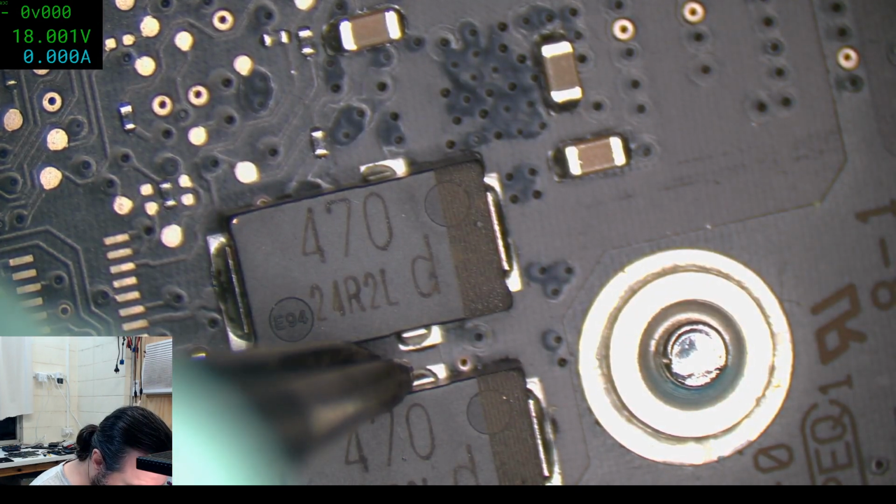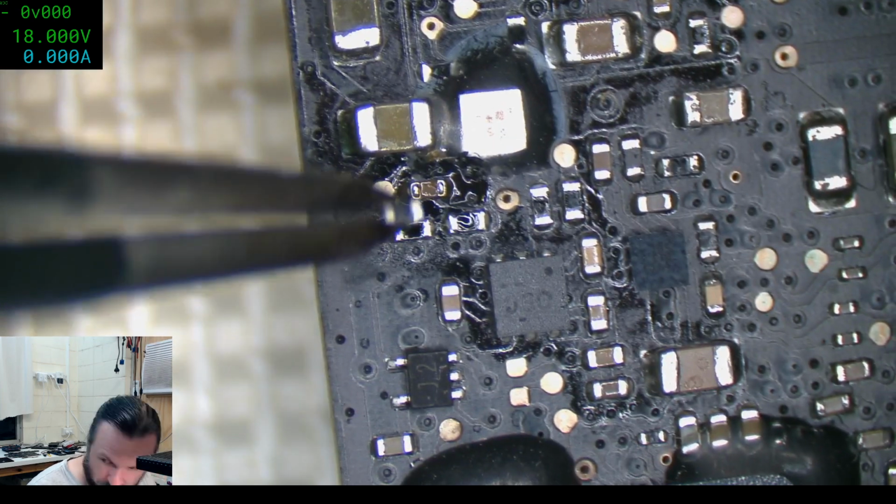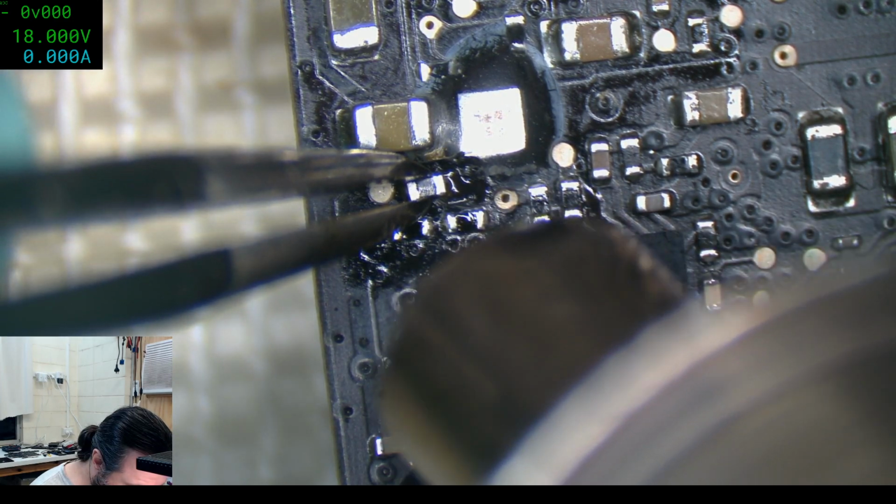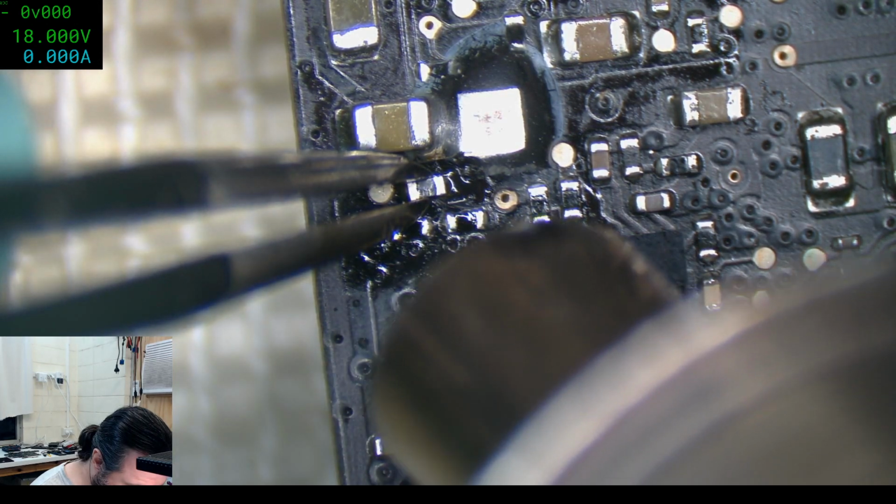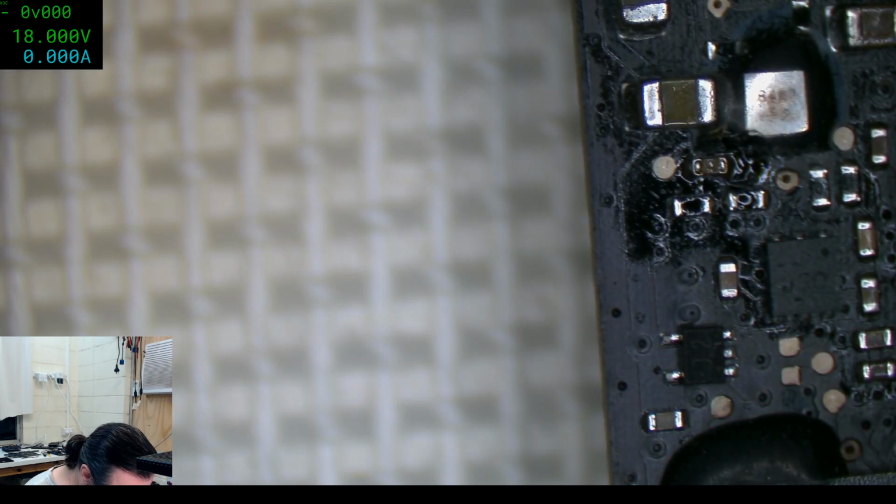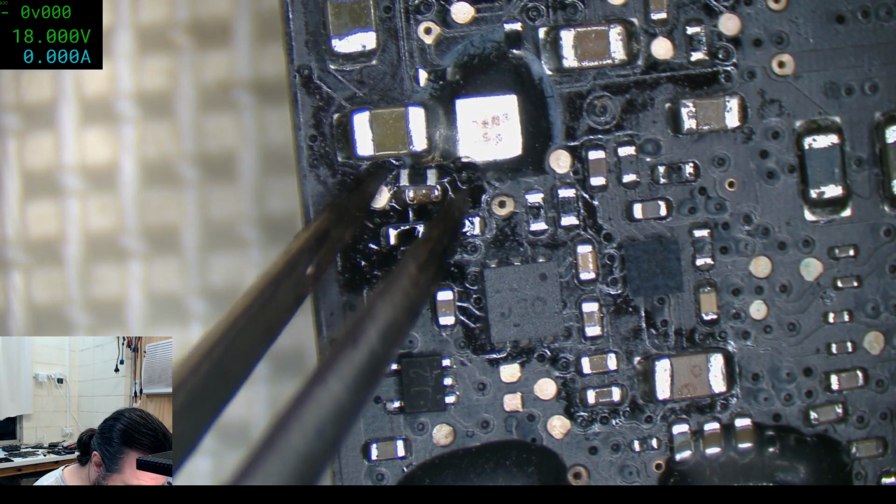It's actually surprisingly difficult to make a nice short that's going to get warm and not kill things. Because if you make it just a 0 ohm resistor, you're probably not going to get a lot of heat out of that. Because you need the resistance to make the heat. Which is why when you get a really hard short, it's quite difficult to locate it. Oh man. Yep, that resistor's gone. Or maybe this is it. Is this a resistor or a piece of fluff? Oh, it's a resistor. Some flux might help.